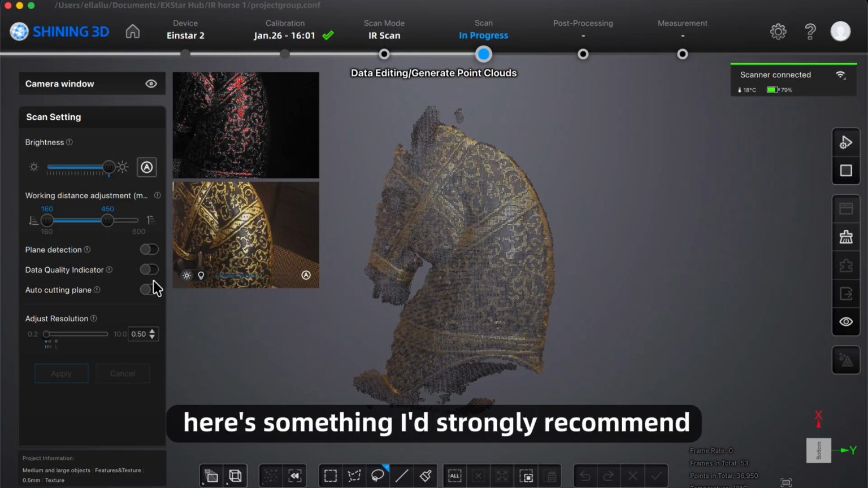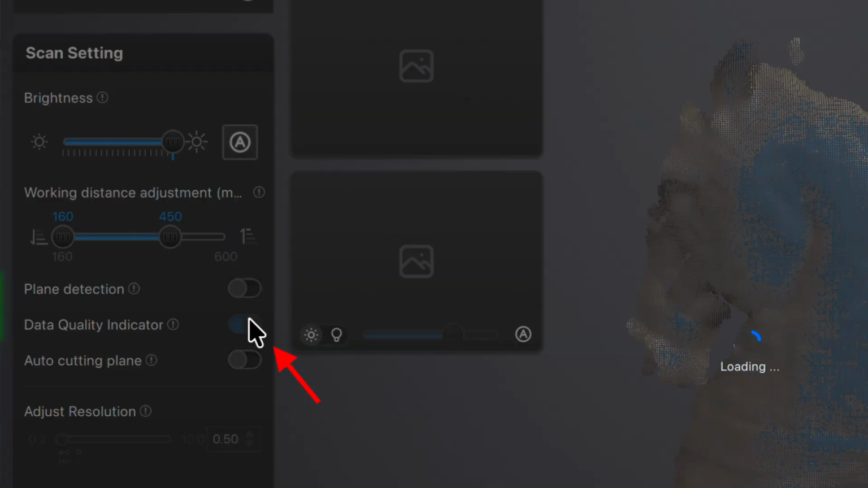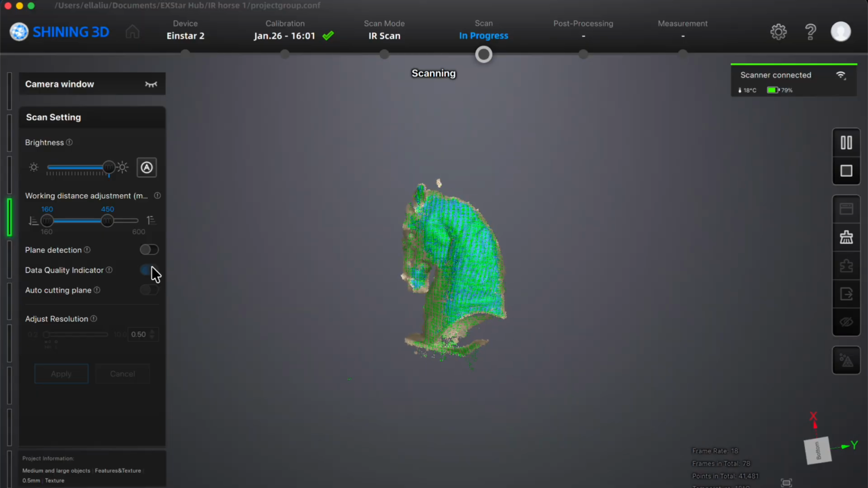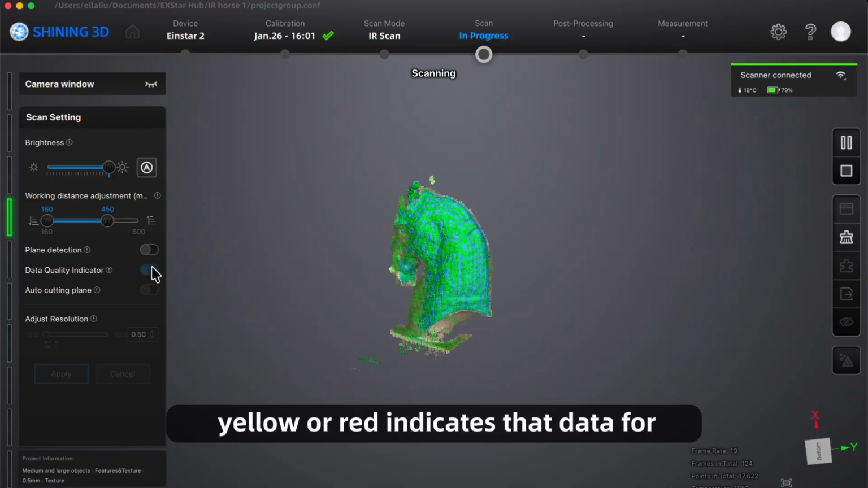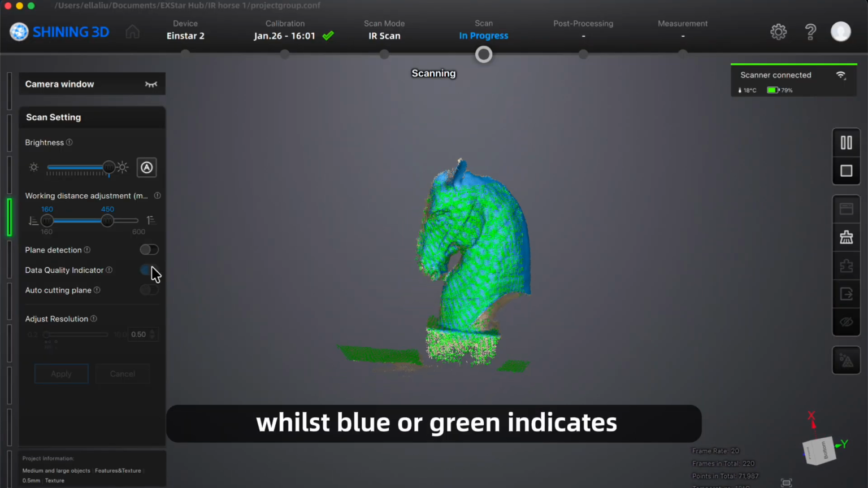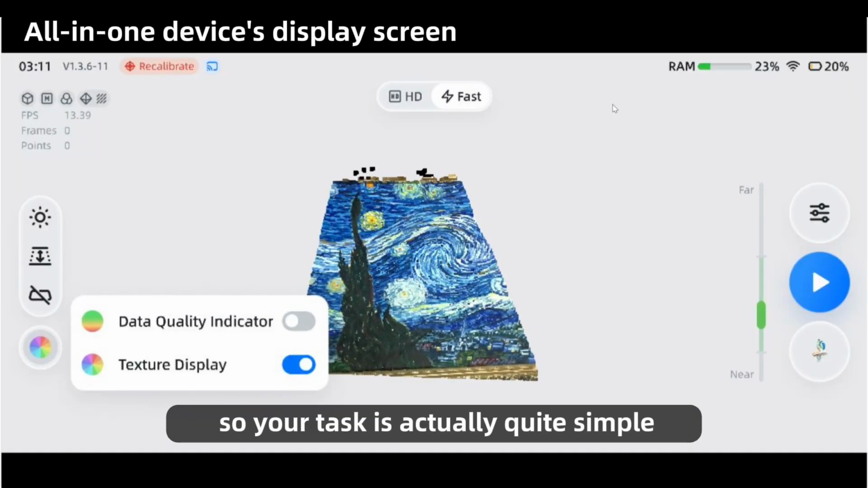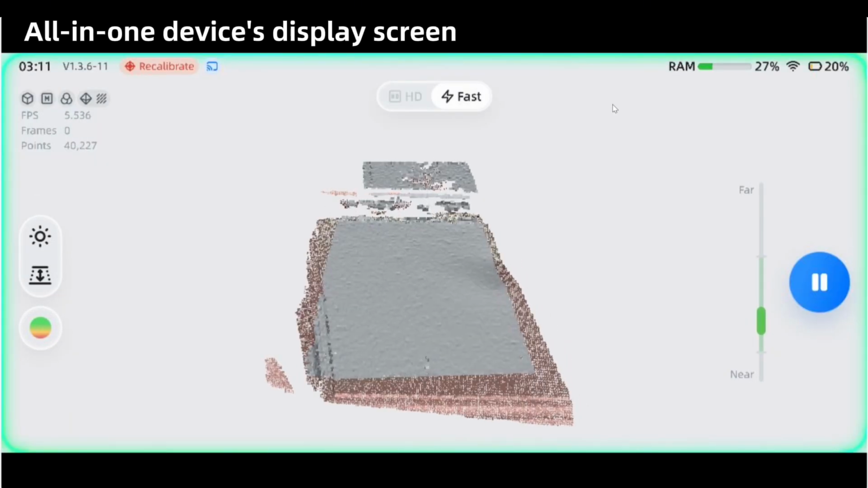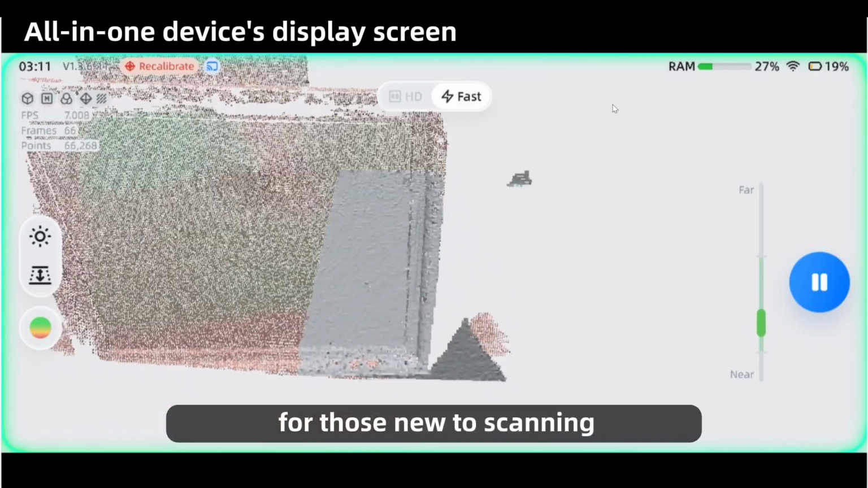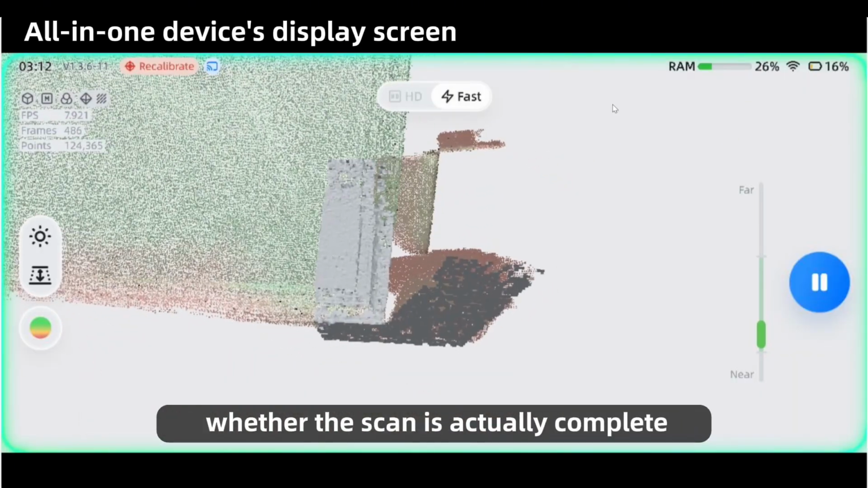Here's something I'd strongly recommend. Turn on the data quality indicator before you start scanning. With it on, the model uses color to tell you whether you've captured enough. Depending on the product model, yellow or red indicates that data for that area is still insufficient, while blue or green indicates that the area is fully covered. So your task is actually quite simple. Turn the yellow areas blue or the red areas green. For those new to scanning, this is the most straightforward way to tell whether the scan is actually complete.